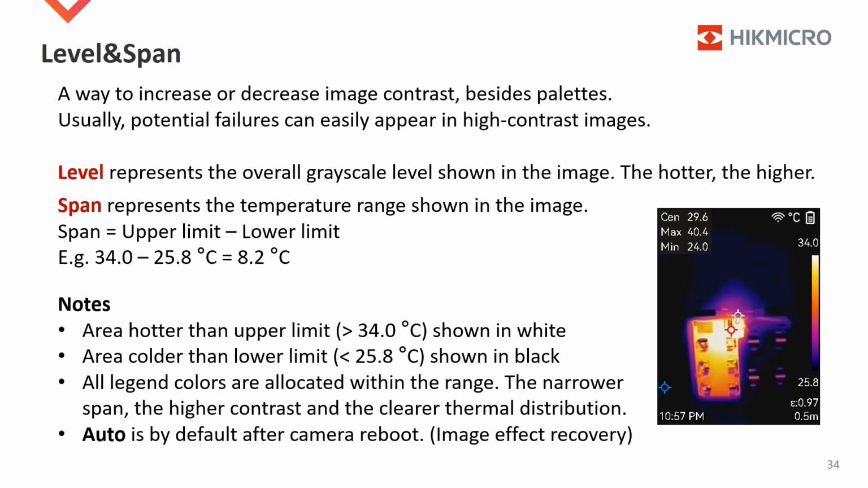Auto and manual modes are available in B-Series cameras. Auto is the default after the camera reboots. Manual is for advanced applications. When manual level and span is used by accident, rebooting the camera can recover the camera's image effect.